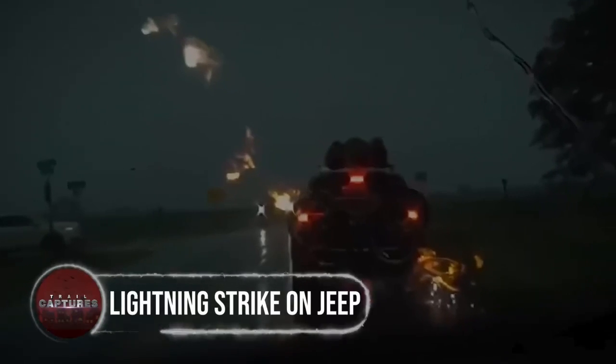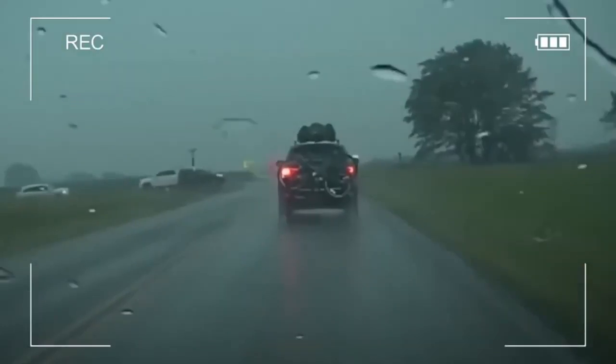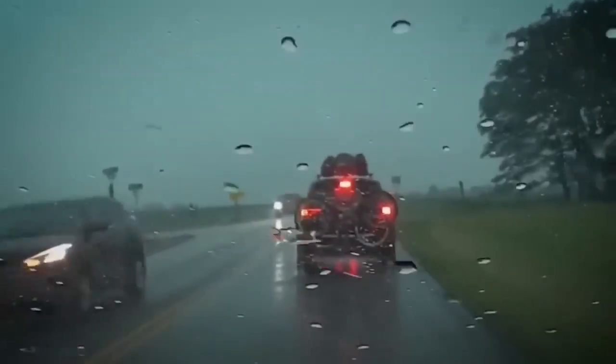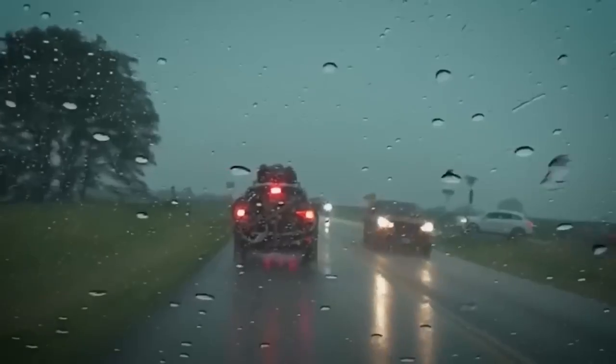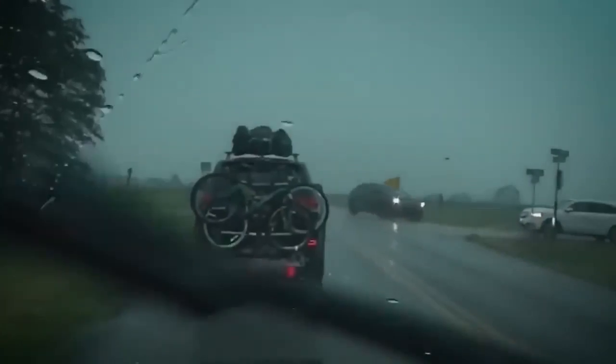Lightning strike on Jeep. During a severe summer storm in San Antonio, Texas, a dash cam recorded a heart-stopping moment as a Jeep Cherokee became the target of a sudden lightning strike. The blinding flash of electricity caused an immediate power failure, rendering the car inoperable. The forceful jolt blew out the car's tires and inflicted damage to its door handle. Miraculously, the family inside the Jeep emerged unscathed, owing to the vehicle's modern shock-resistant design.